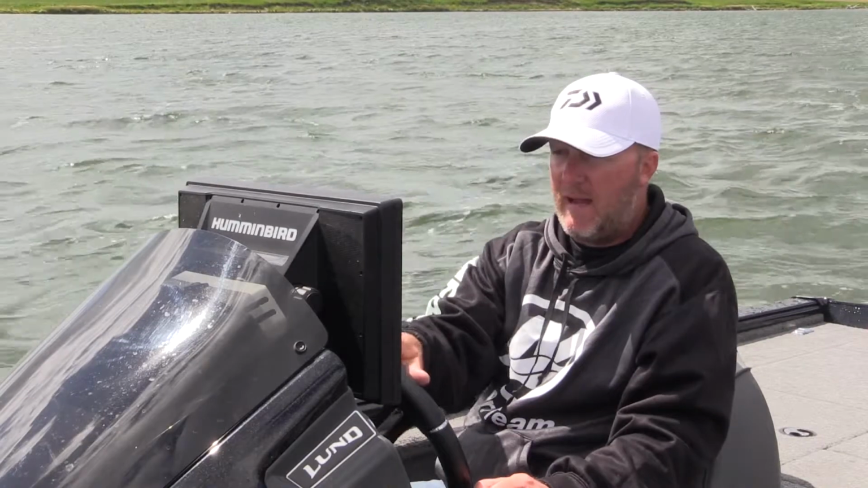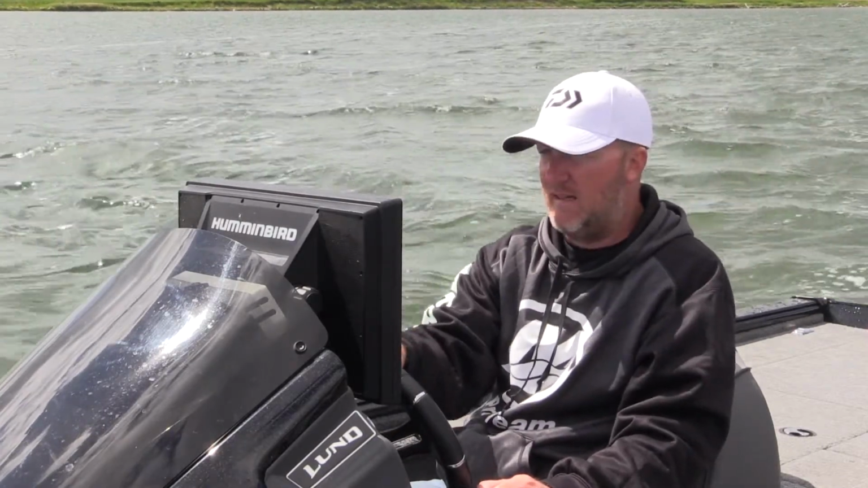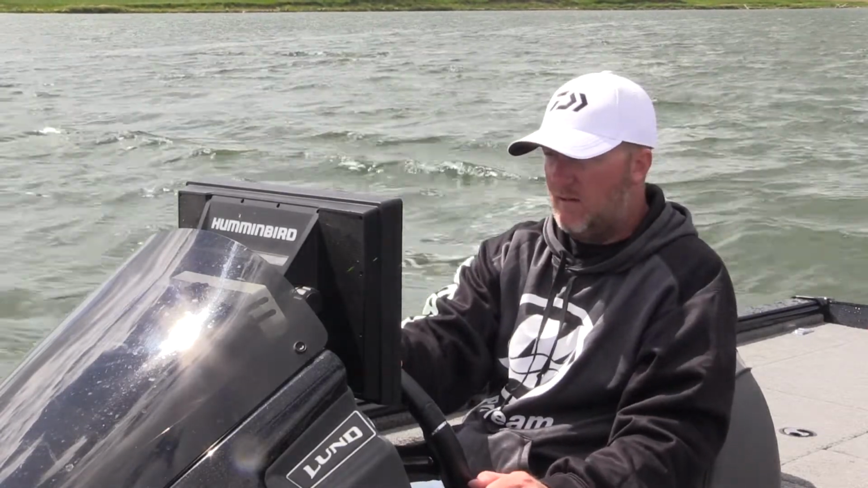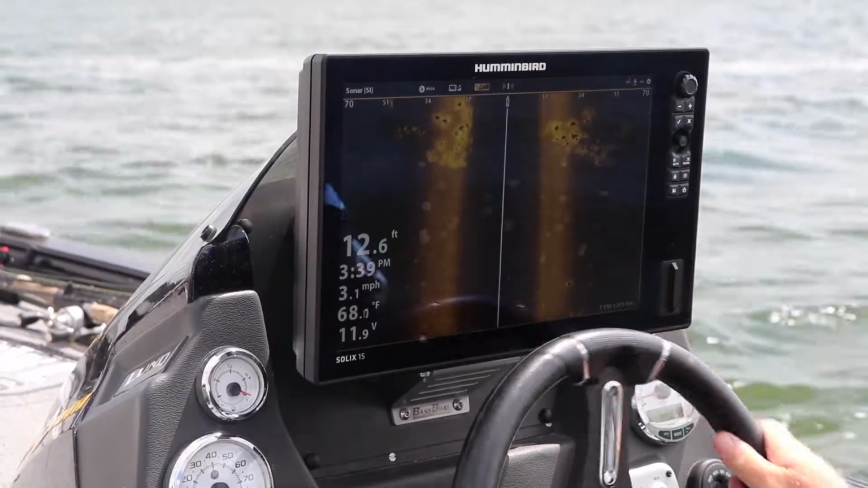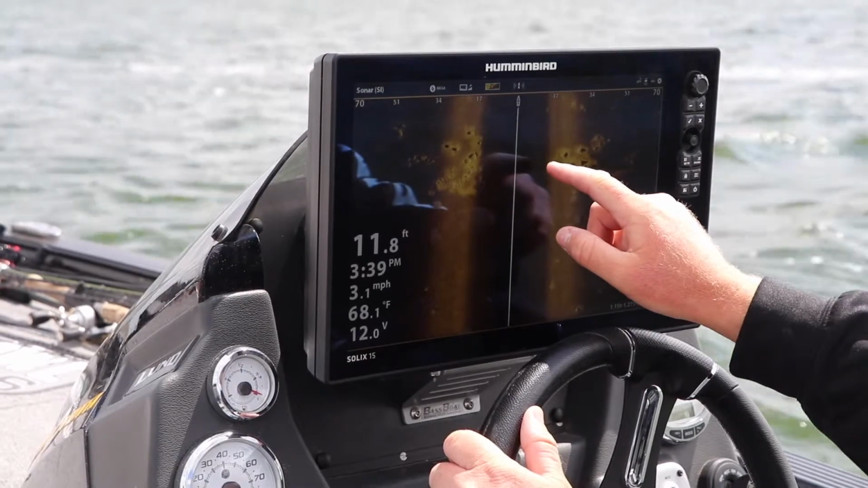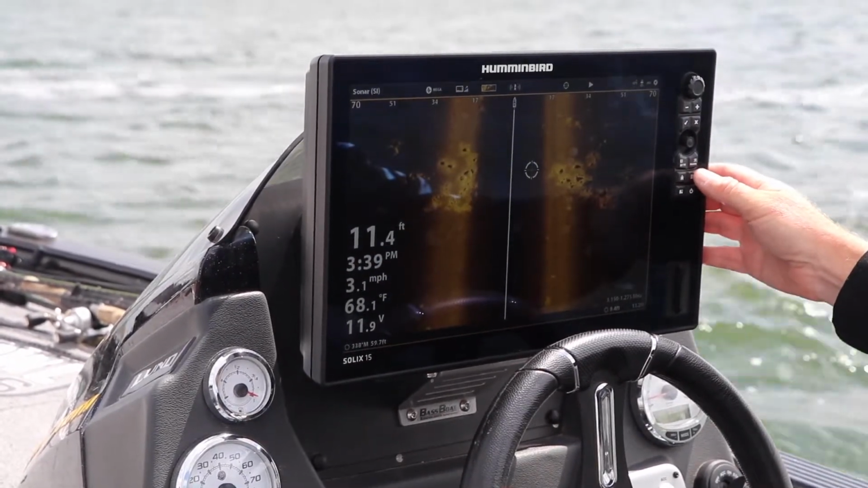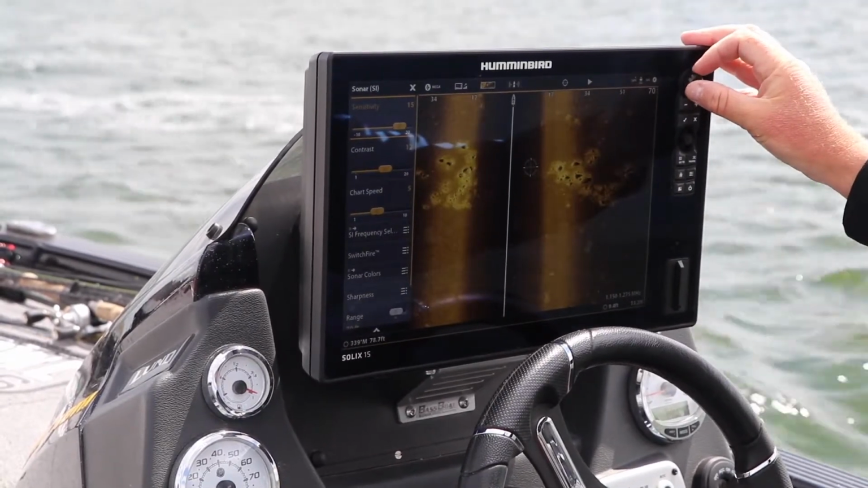It could be gravel patches, it could be rocks, any type of structure like that. And once you get over it, let it get down to the middle of your screen here. And once you get over the top of it, just stop the screen. And then you can go into your settings and on the fly, change them.